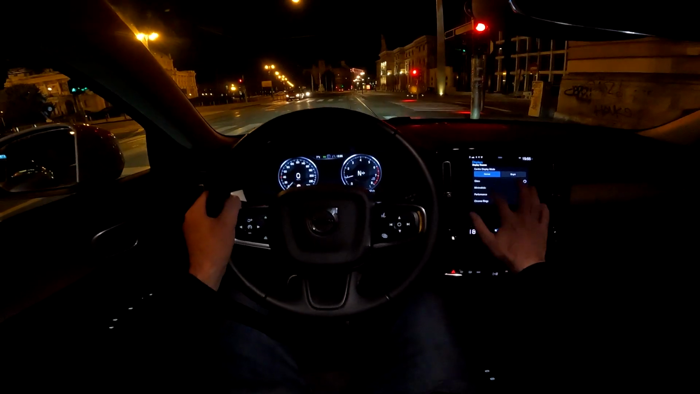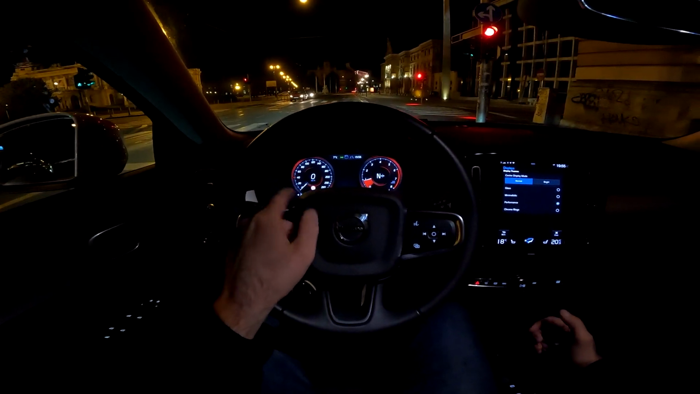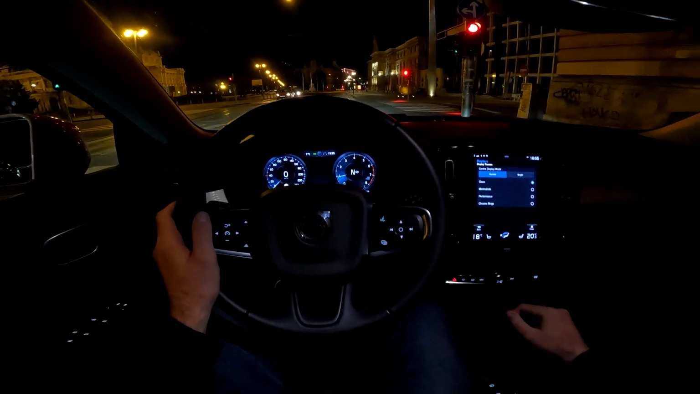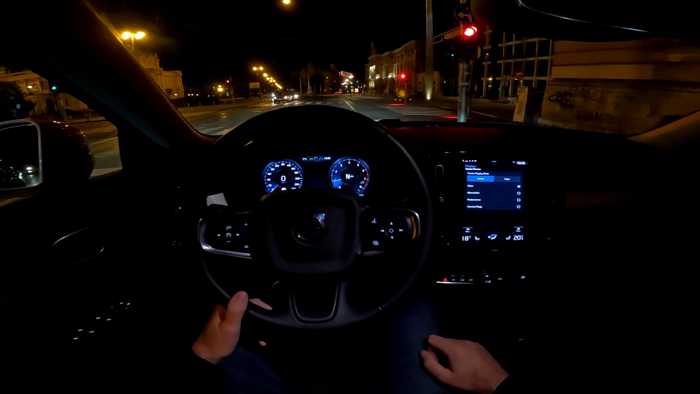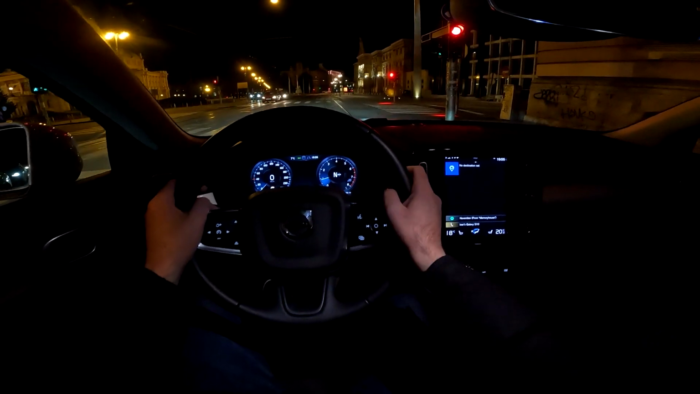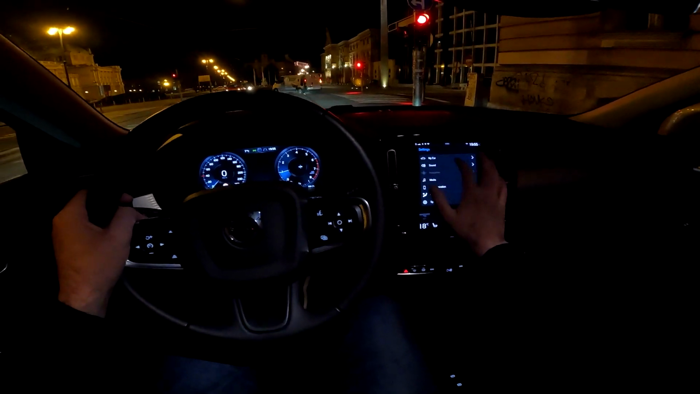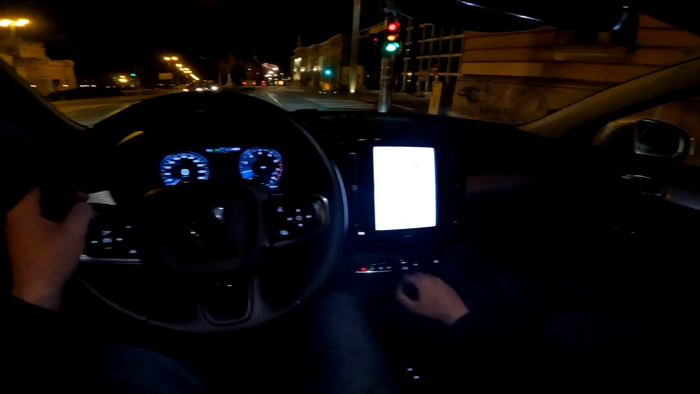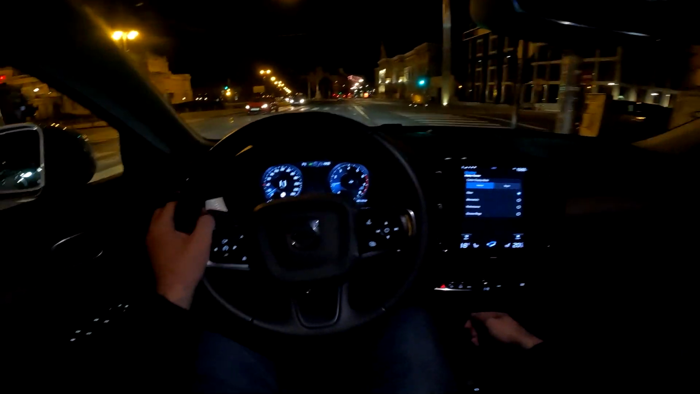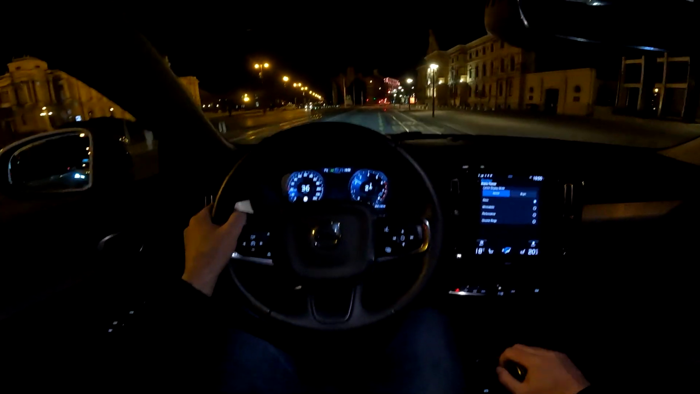Tell me in your comments which one is your favorite. This is probably the coolest one, the sport one, but I think the glass suits the car. It's more relaxing, let's say something like that. And you also have the bright theme available here. So just a second. Yeah, bright theme, but I think the normal theme is better.